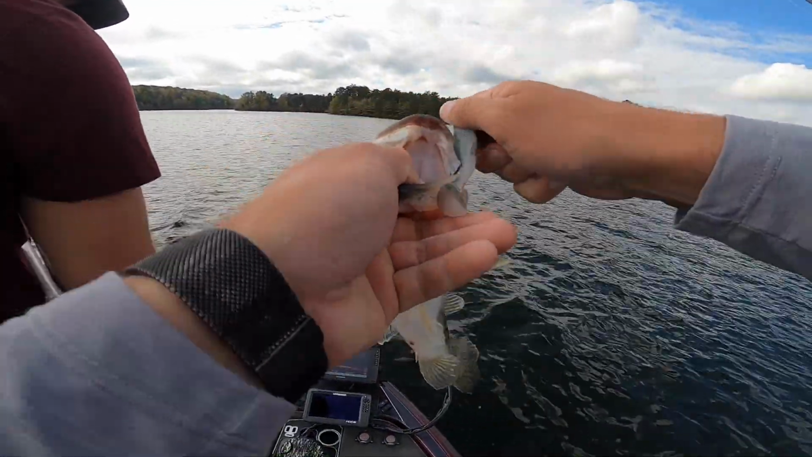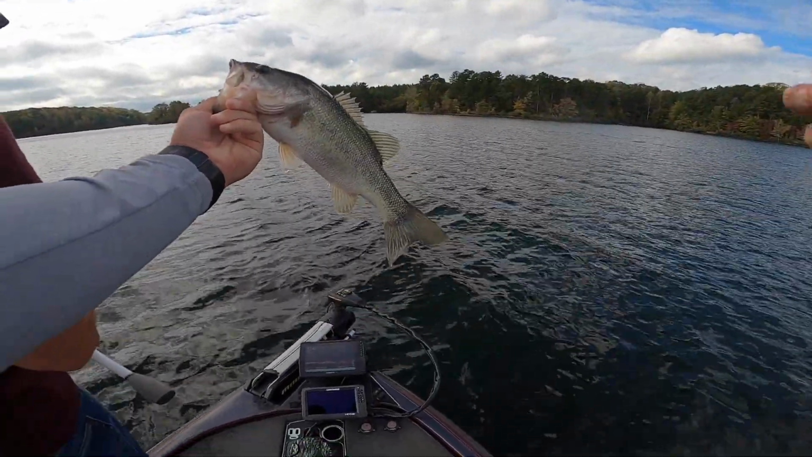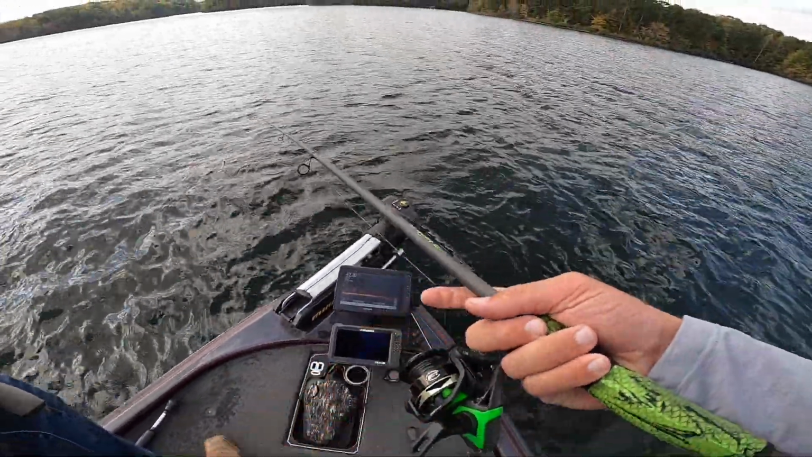Oh, old Strike King Rage swimmer, Strike King 1/4 ounce head. First fish on Panoptics in the Skeeter. So, I mean, he ain't like a giant, but there you go. Oh, dude, I'm about to get slammed. I'm about to get slammed.